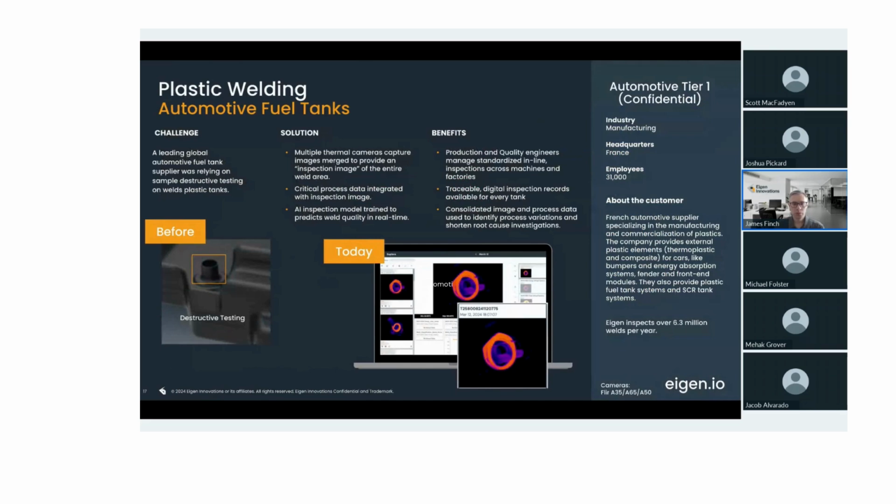So the first one we'll go into in more detail, automotive fuel tanks. So this is one that we're really excited about. We've been working in this space for a number of years. And if you're not familiar with these parts, essentially what you're seeing in the bottom left, it's a plastic valve which gets welded onto a blow molded tank. And the process that's most typically used is hot plate welding, where the components are preheated and then fused together.